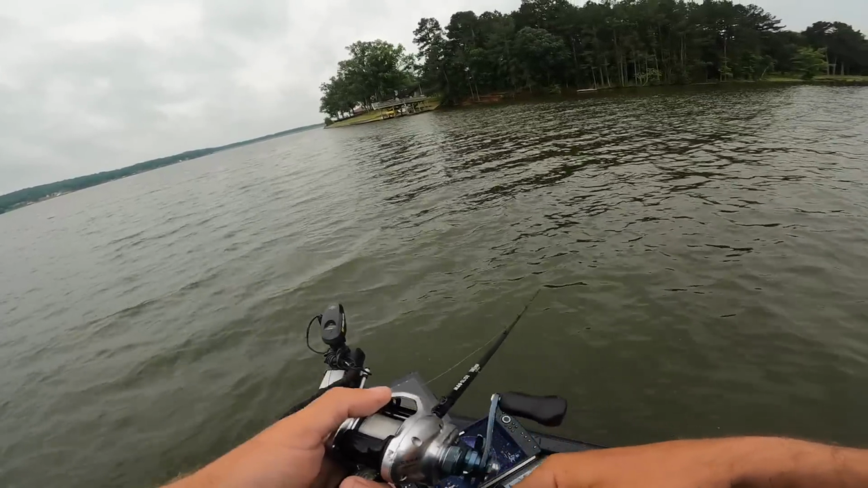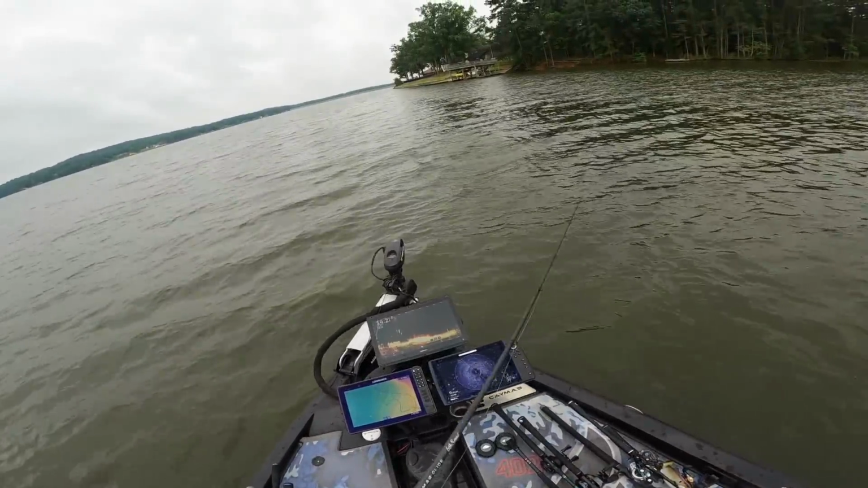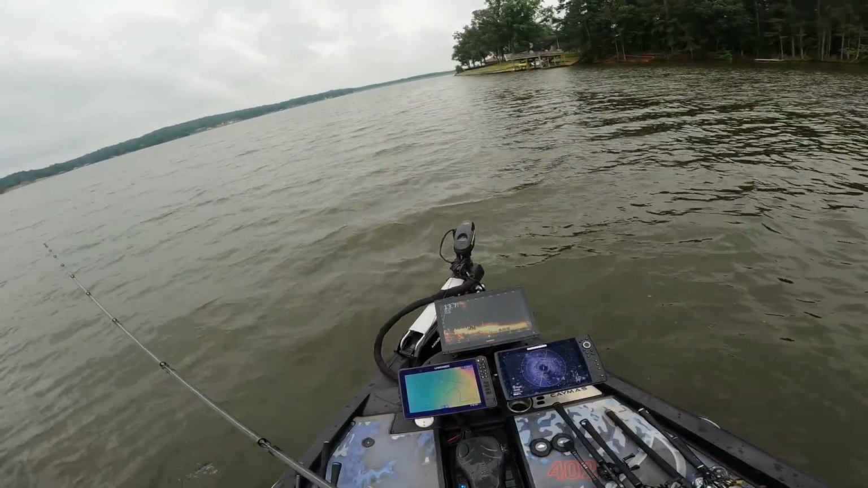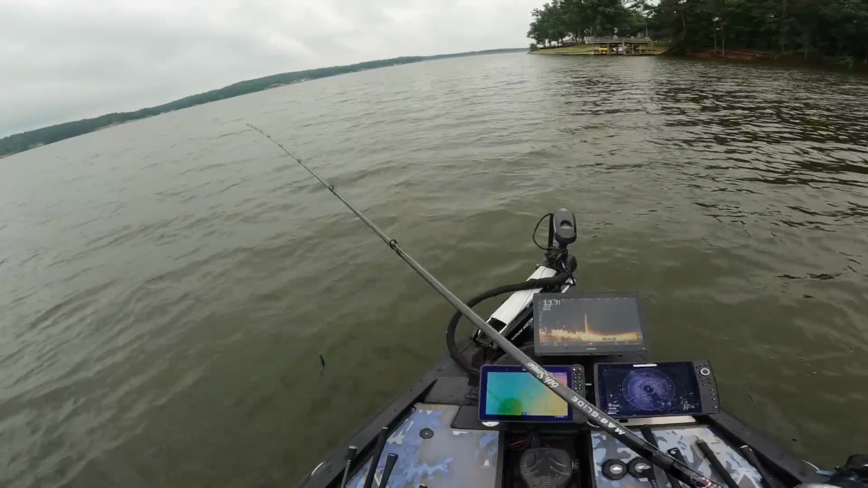There we go. Got it. That's a giant one. That's a giant one. Oh yeah. Oh no, he tossed it. That was like a 9-pounder. Holy cow, there was like 4 of them in that tree. Those were all bass. It just took one of them to get triggered and he went crazy.